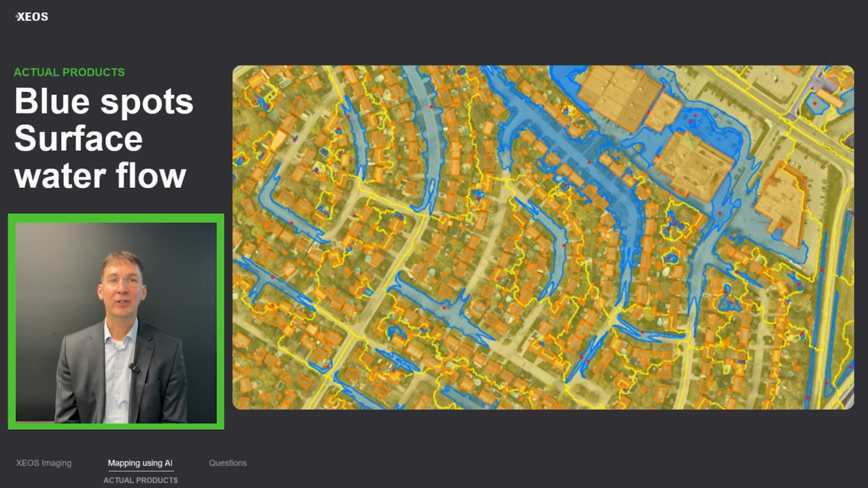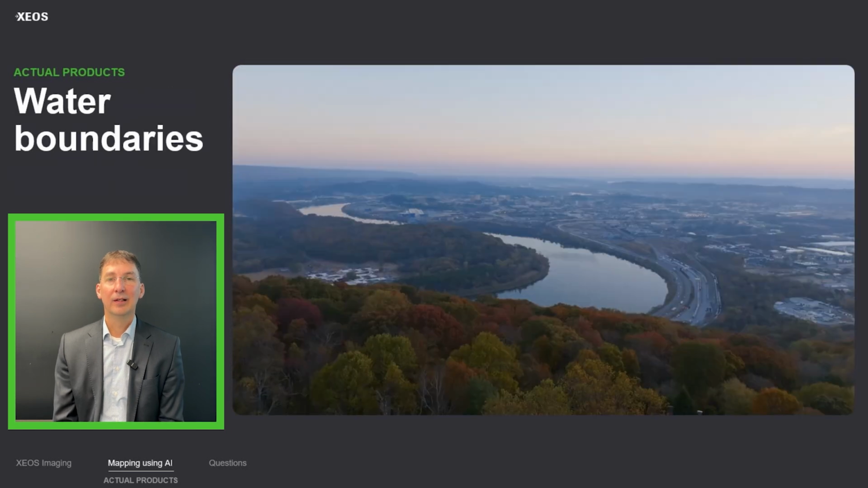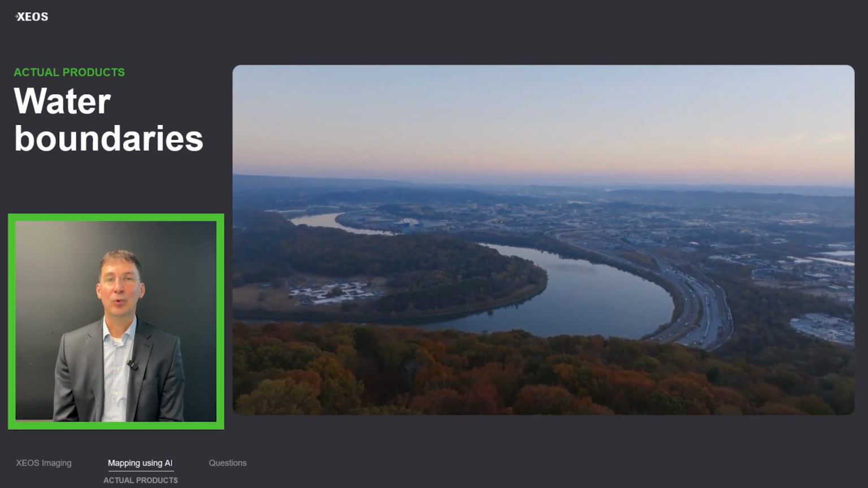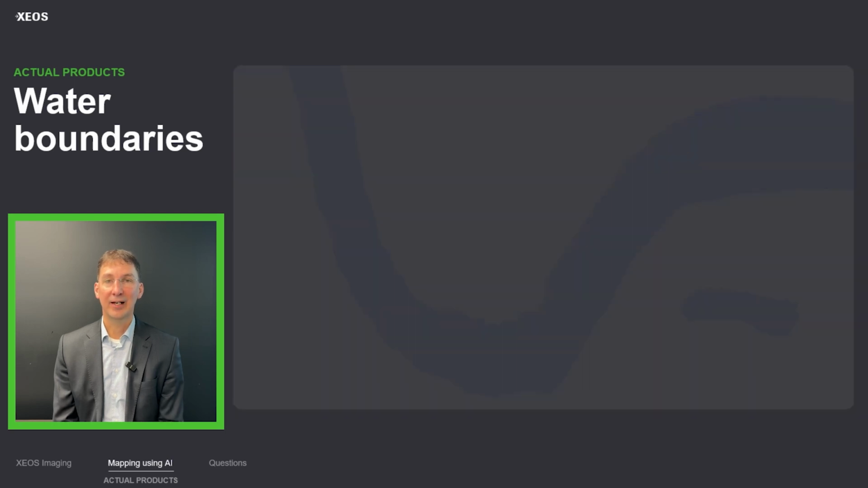Another layer that we provide is the surface flow direction of the water. So it tells you exactly where the water will flow and pass on the ground. Another product is the water boundaries. We can provide the exact water boundary of rivers and lakes that is extracted from the LiDAR only.